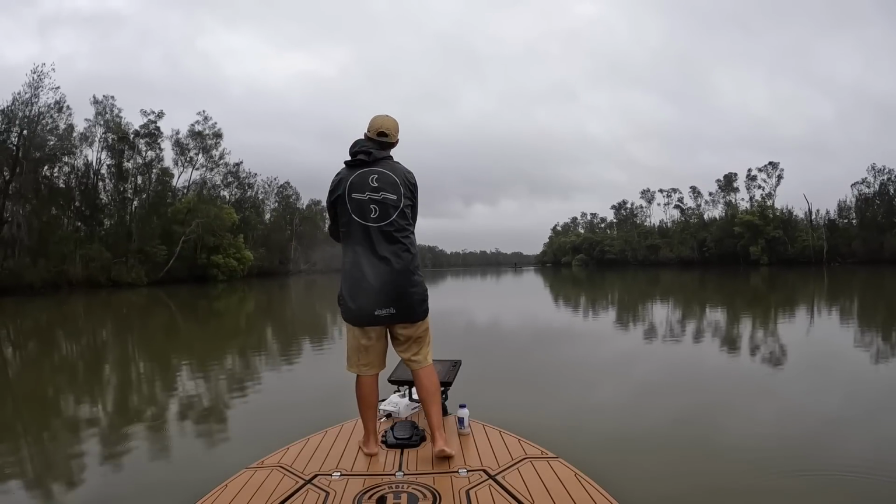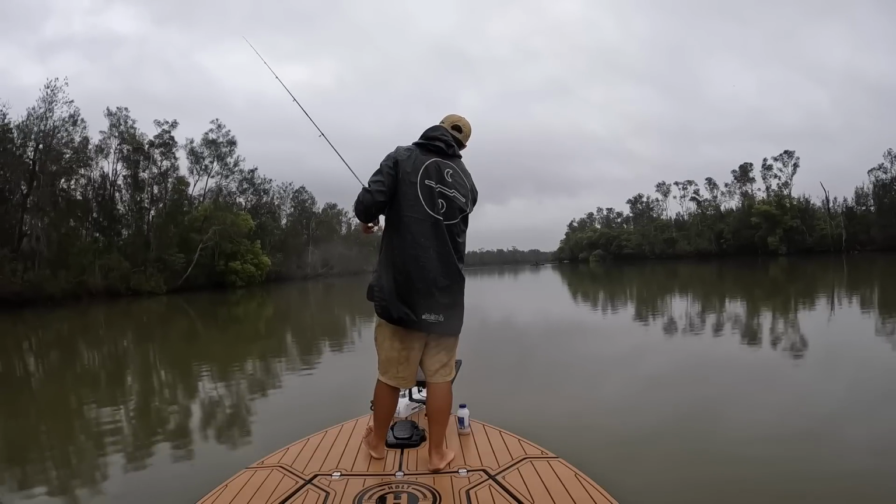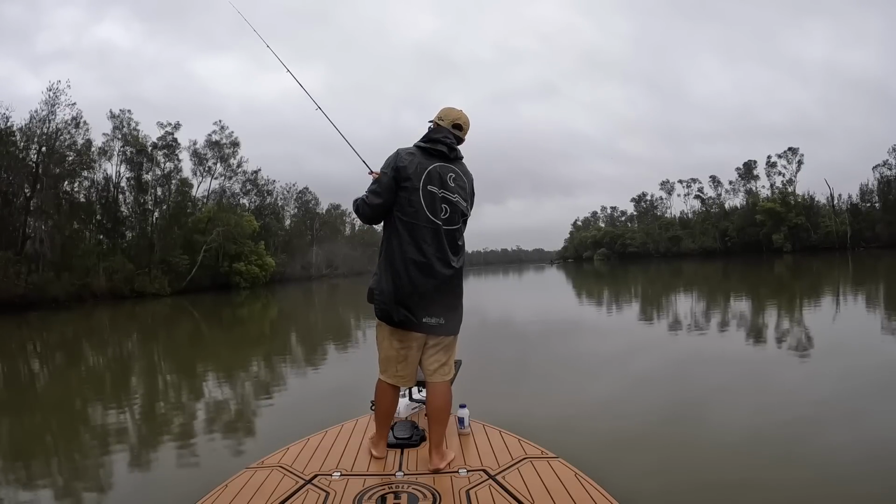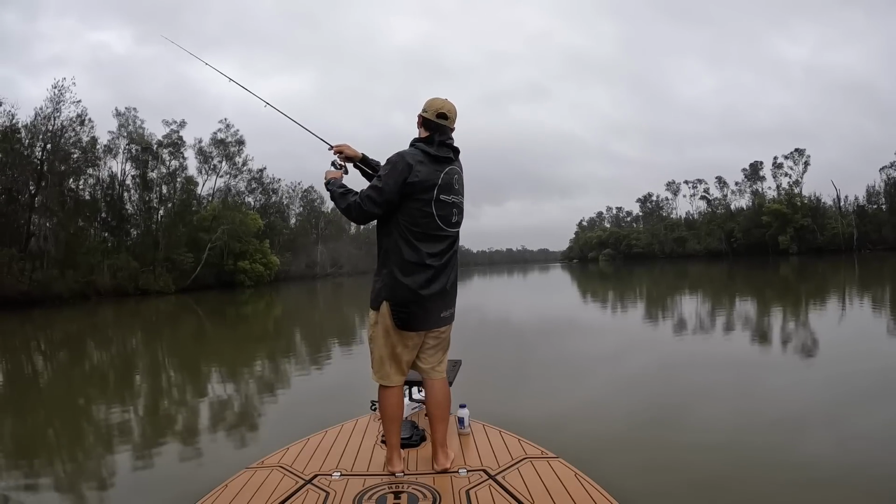How many Jewies would that be in the boat for today? Yeah, 4 or 5. Have you got 1 or 2? I've just got the one. Just the one, yeah. I think 4. I think you've got 3 now, don't you? 4.5. Sorry? 4. Oh, yeah, and 4 and a head. Yeah, I think you've got 3 full ones.